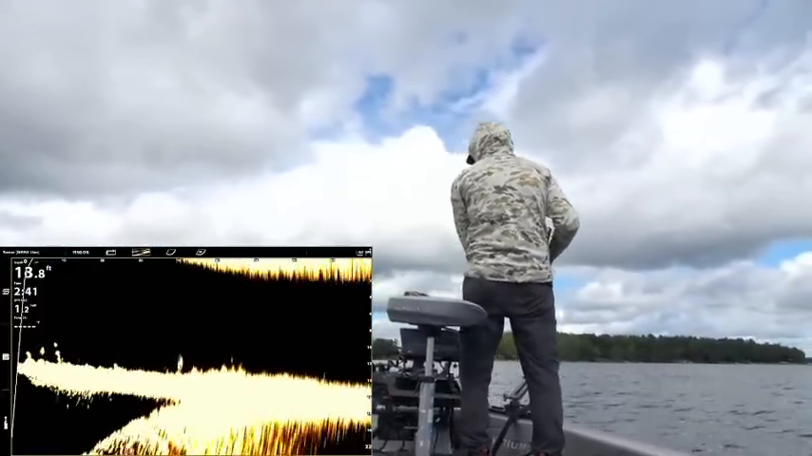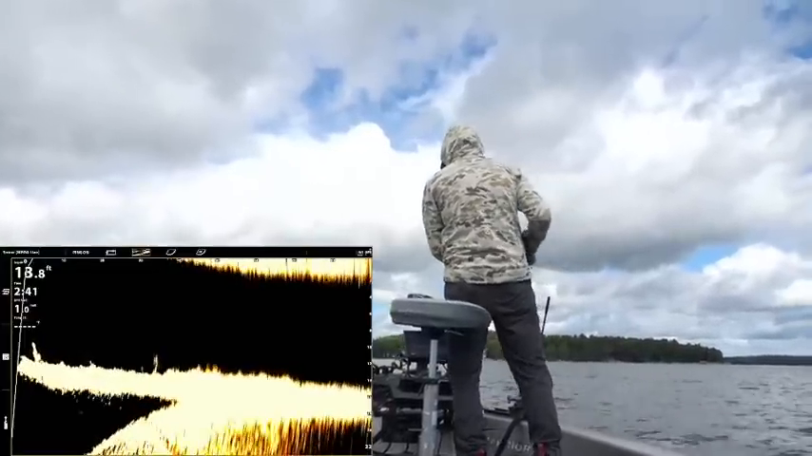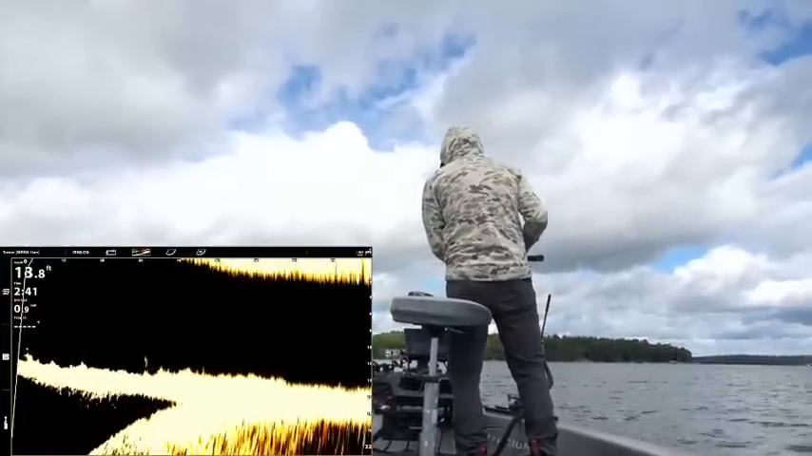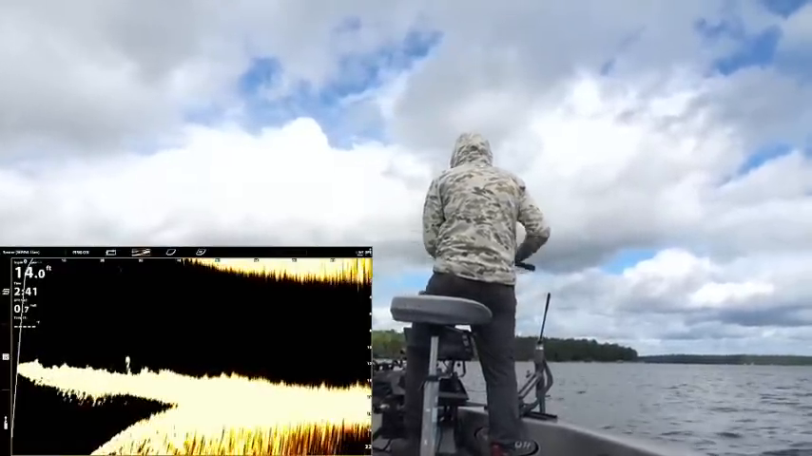There's one right in there. He's not looking real walleye-ish though, is he? Looking more bassy. Top of a weed is what it was. It was not a fish.